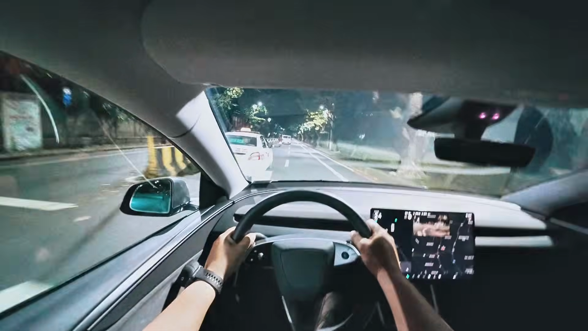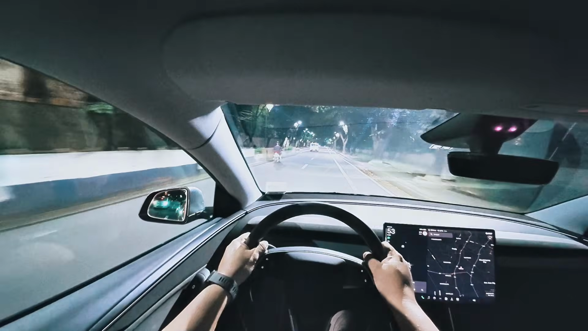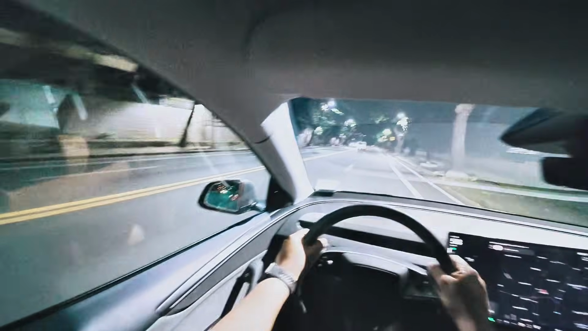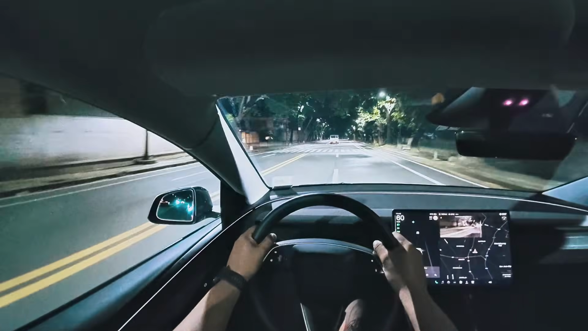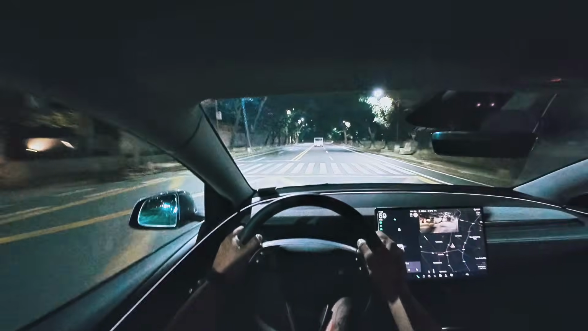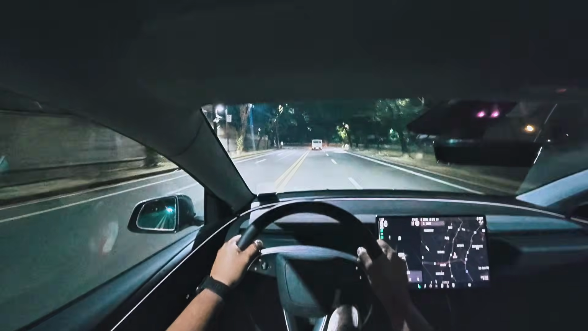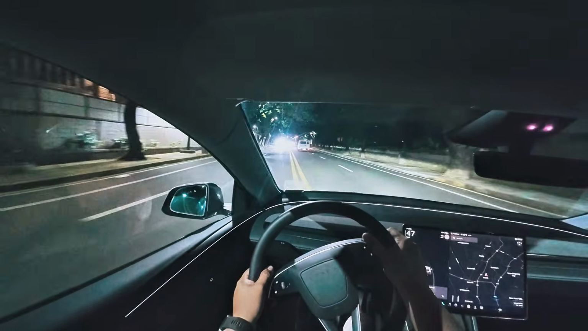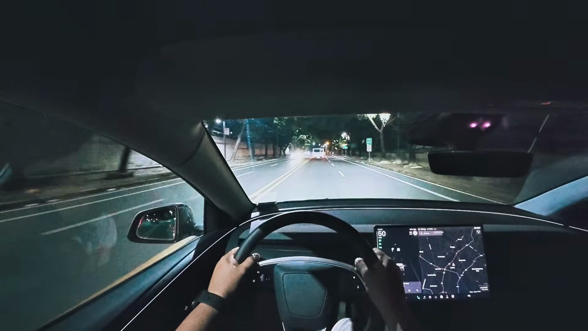Now, of course, in my opinion, if you already have 2.3 million pesos to burn, I'm sure you've got 2.6 million pesos to burn. But to be honest, this single-motor Tesla Model Y isn't half bad, really. 0 to 100 takes around 5.8 seconds, a second slower than the all-wheel drive performance variant. Range tops out at around 430 kilometers.